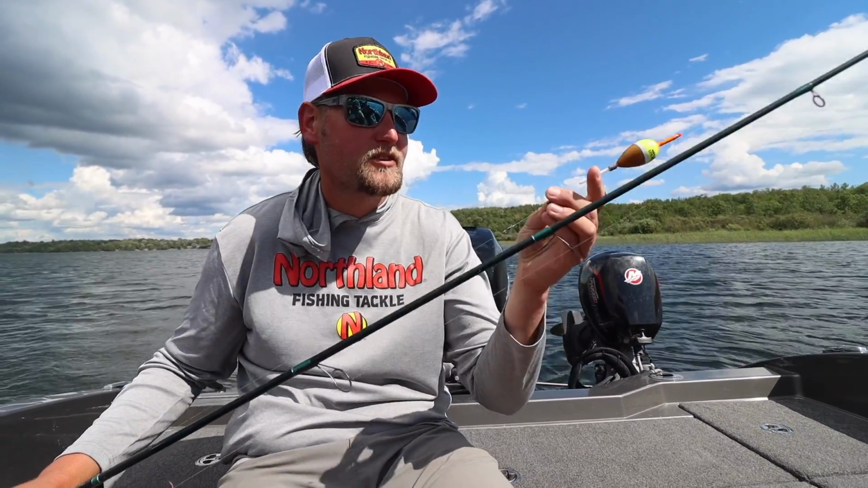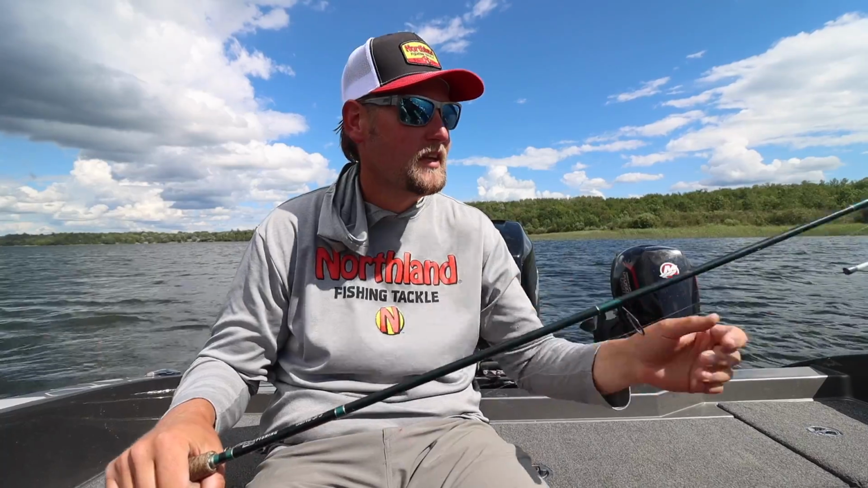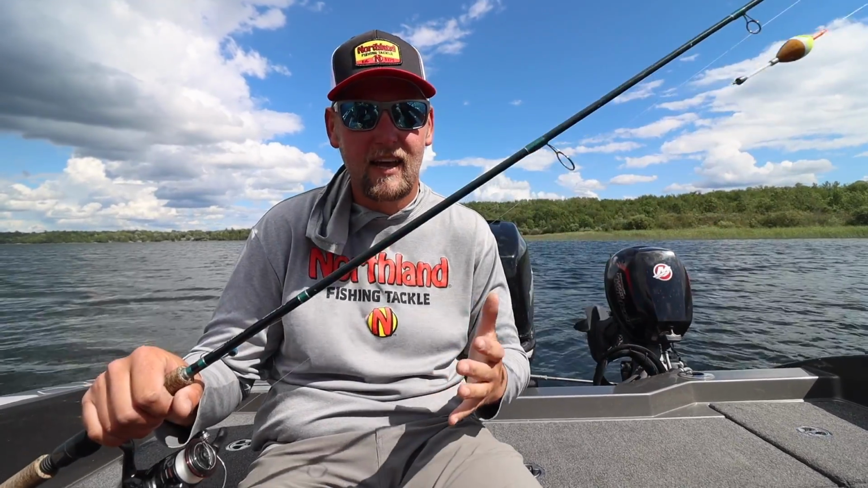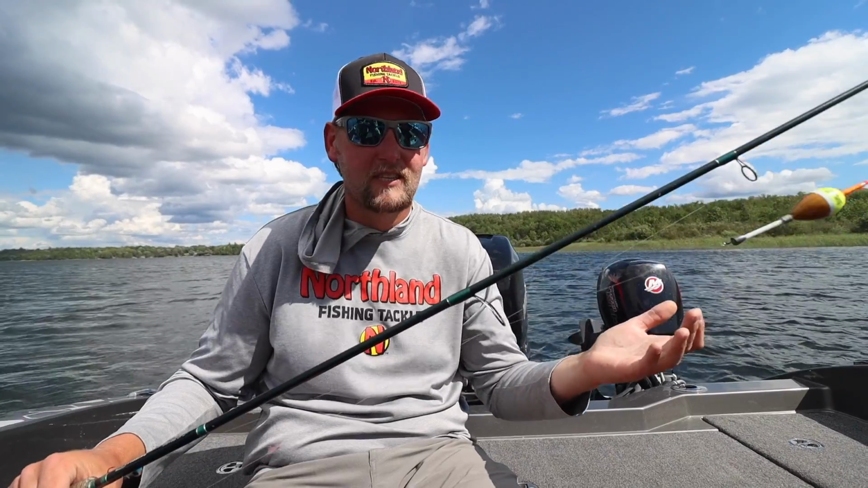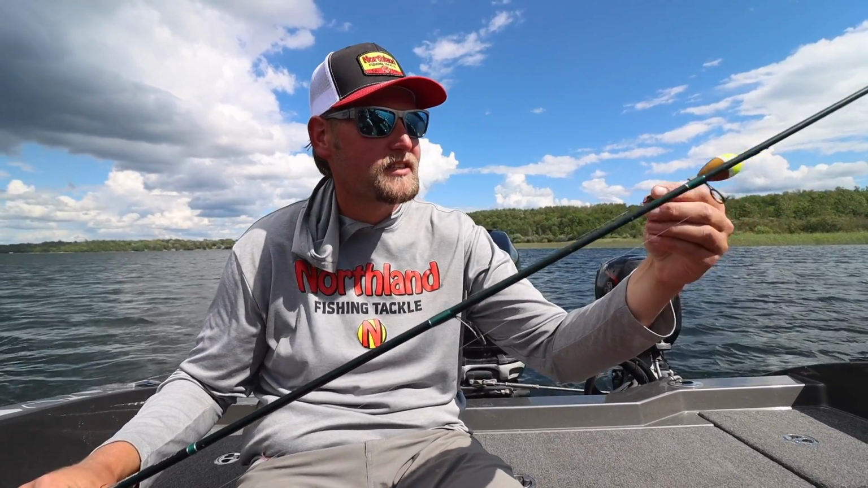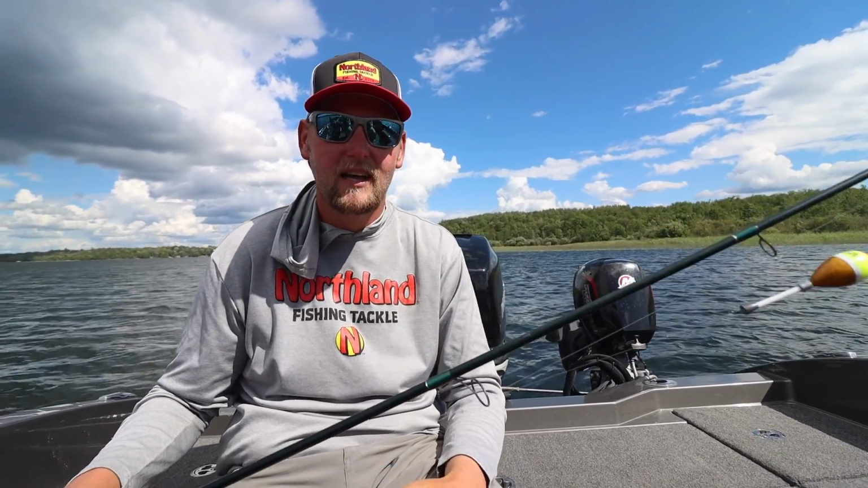I've got an 1/8 ounce bullet weight on top right now because I'm using an 1/8 ounce jig, so I wanna be able to balance my bobber about perfect with the waves. If I'm throwing a plain hook on, I might throw a 1/4 ounce bullet sinker, or if you want to throw just an egg weight on there, play around with whatever you're feeling. I've got a bead just in front of it to a swivel just to make sure that I'm not wrecking my knots in front of there.